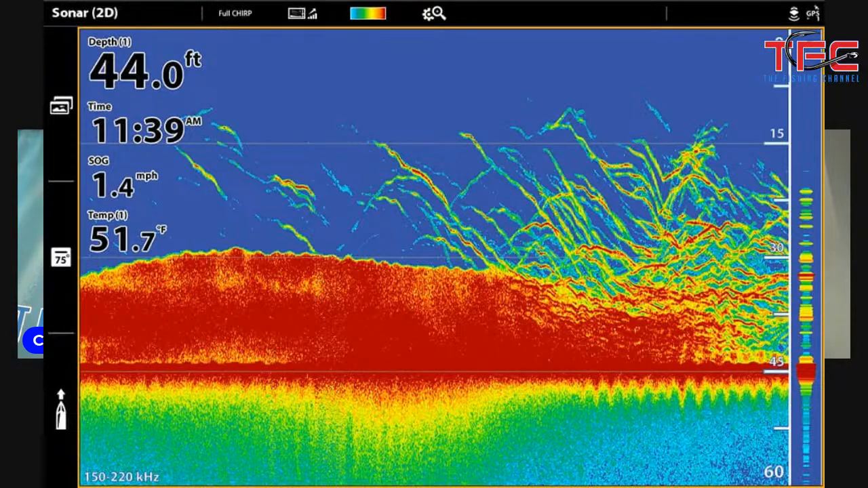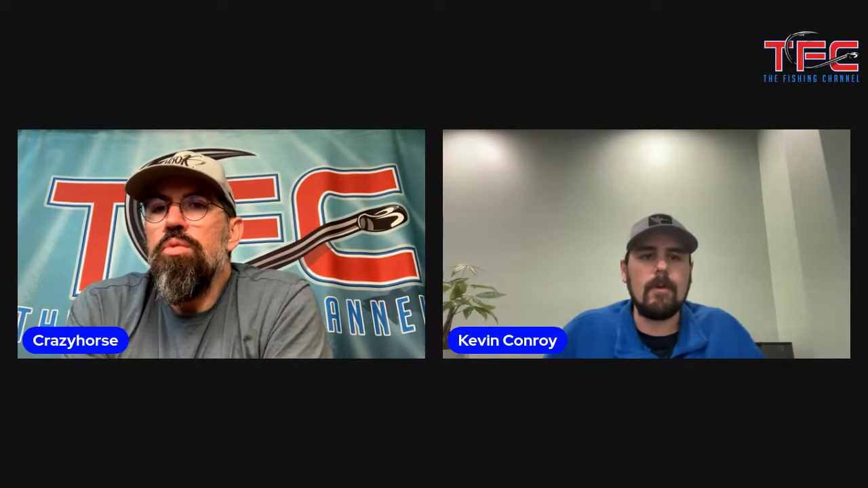I mean, basically those are active eating fish targeting that bait mass. It's always disappointing when you just find the bait mass and don't find the other end of it. But that really is what you would love to see. That's fish on bait, which is common in the bay, and that's what we're really looking for.